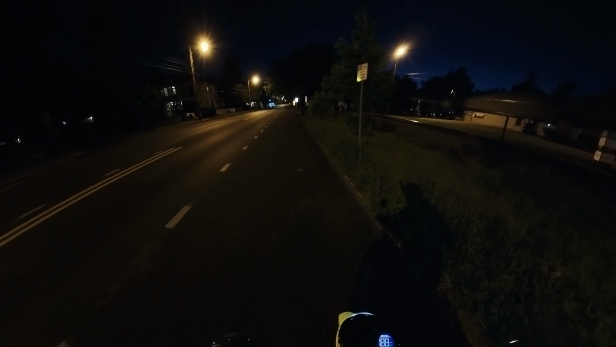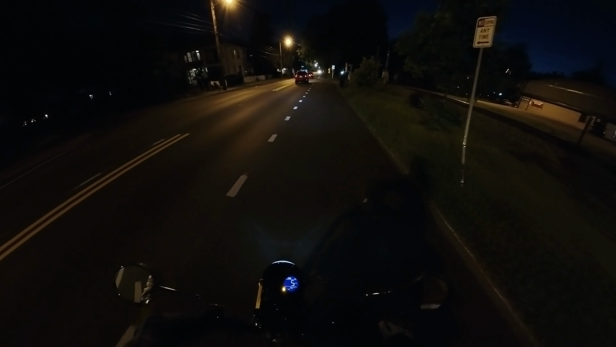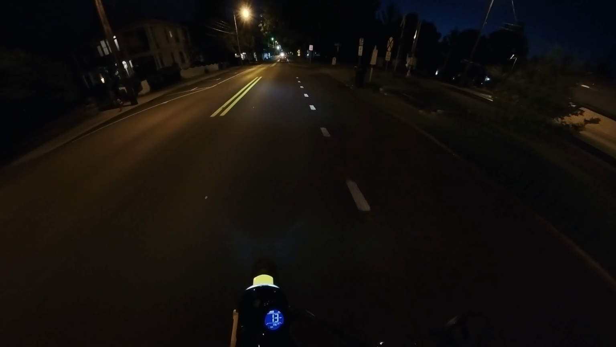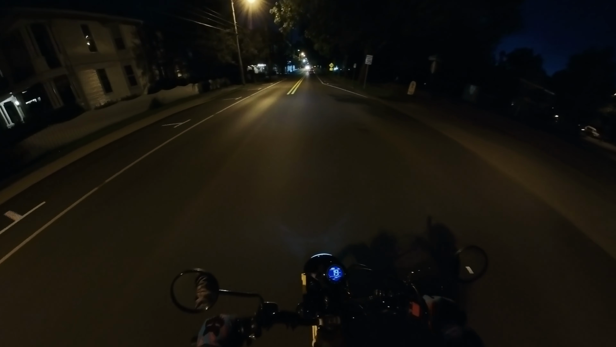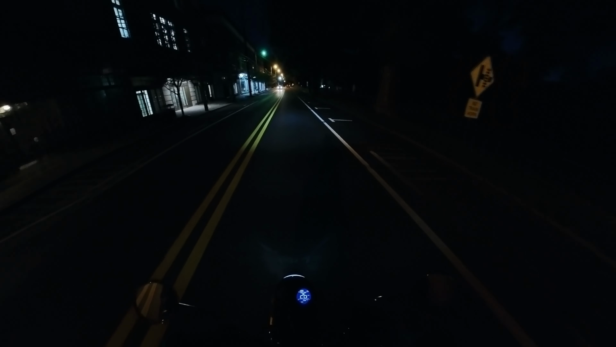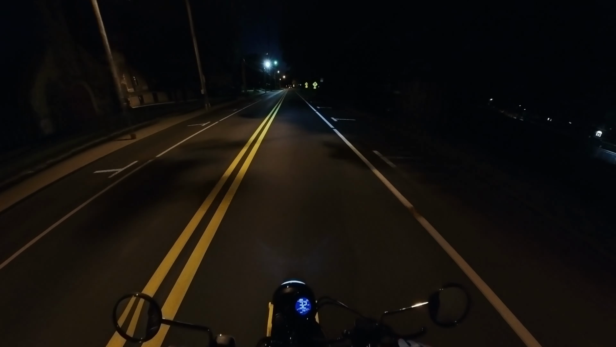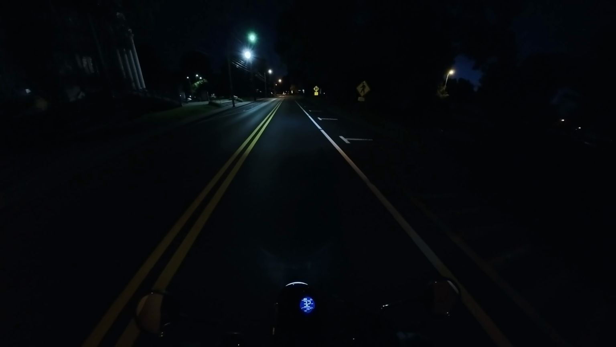Tonight I'm going to be taking the Honda Trail 125 out for a night ride. It's a pretty nice night out. The temperature's in the 70s, so it's not too hot. I figured I would take this out at night, because I've taken it for one, I think, night ride so far. Now, it's very windy, so hopefully it isn't too windy on camera here.